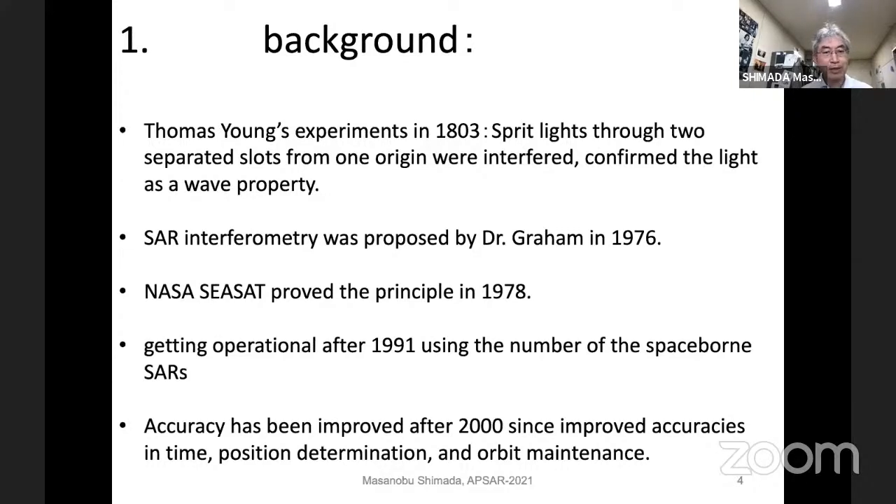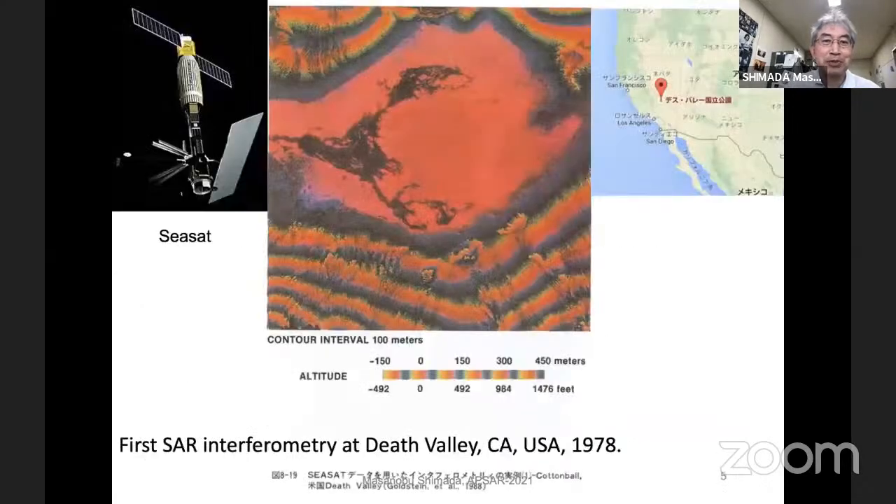So currently, at the time of 2020 or 2021, we have plenty of satellites working from the L band to the C band to the X band. The combination of those multi-frequency interferometry gives us very detailed surface change and surface conditions. And my talk just introduces the basics of SAR interferometry.